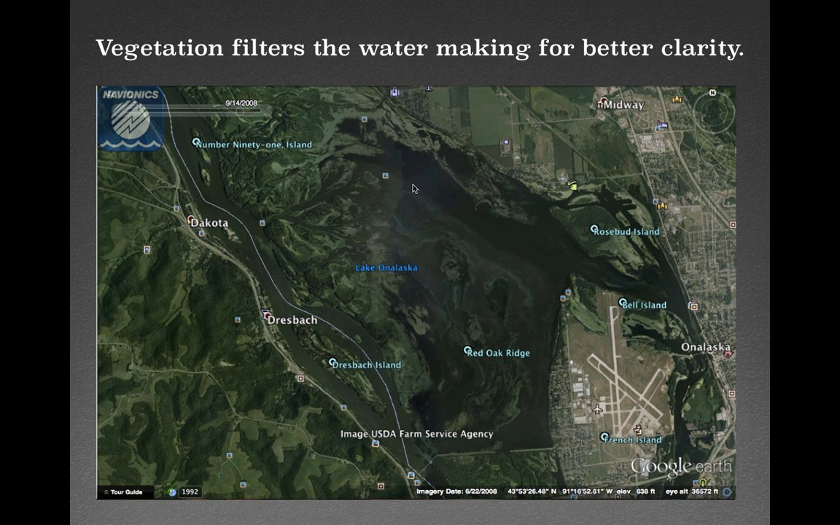Vegetation. When you're in backwaters, vegetation filters water like crazy, turns dirty water clean. One of the big, this goes everywhere. From Virginia at the James River, I remember using Google Earth to try to find where the clean water was. And lo and behold, it's always because vegetation's way up there, and it keeps it clean, filters it out.